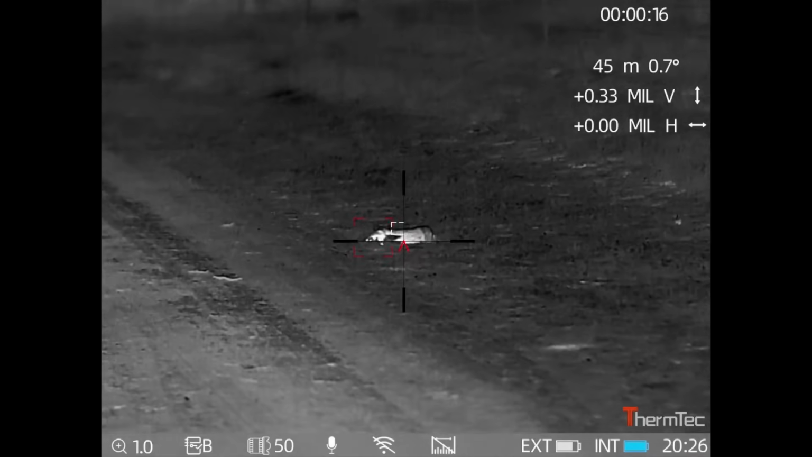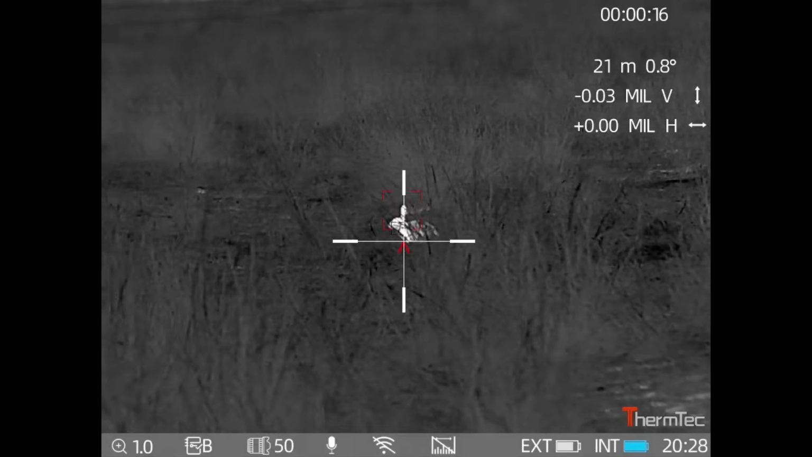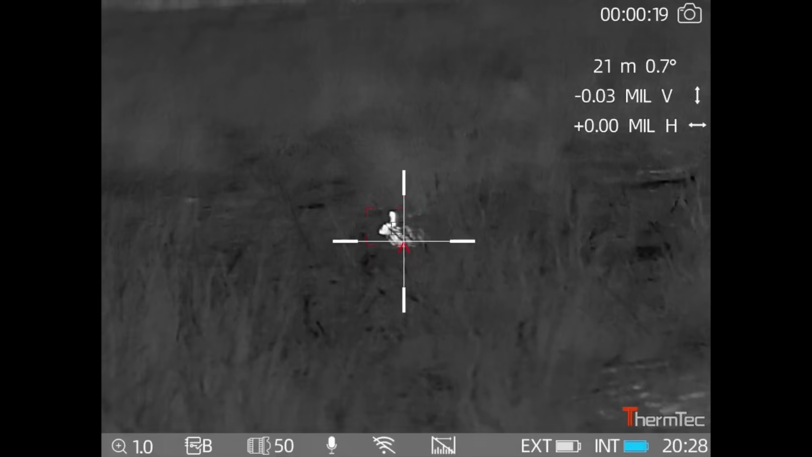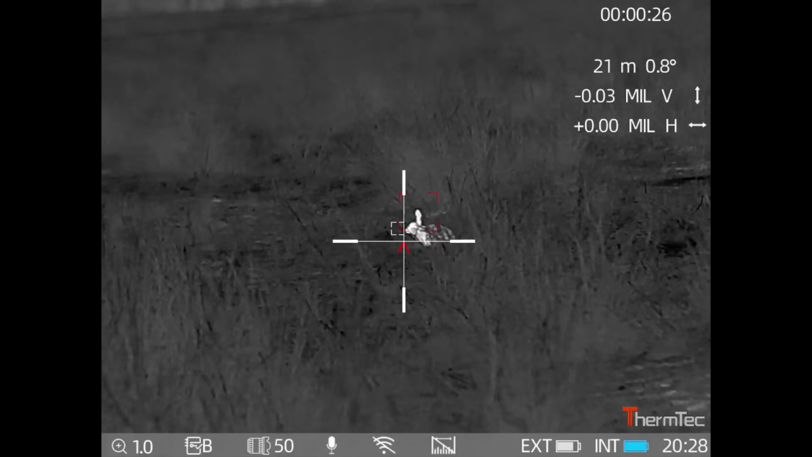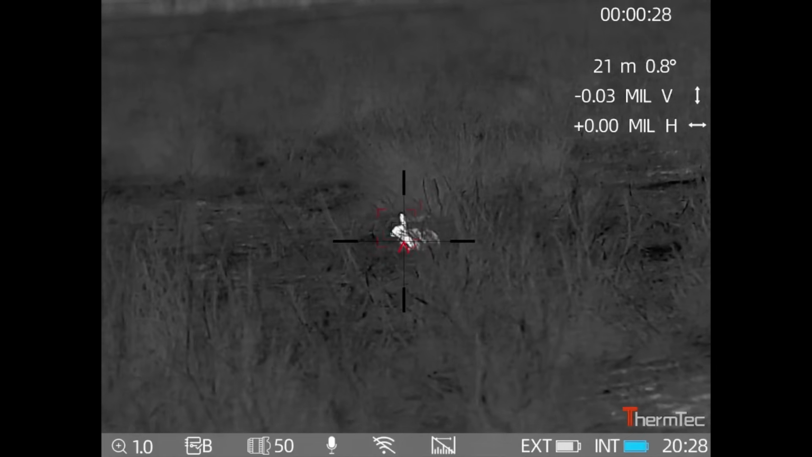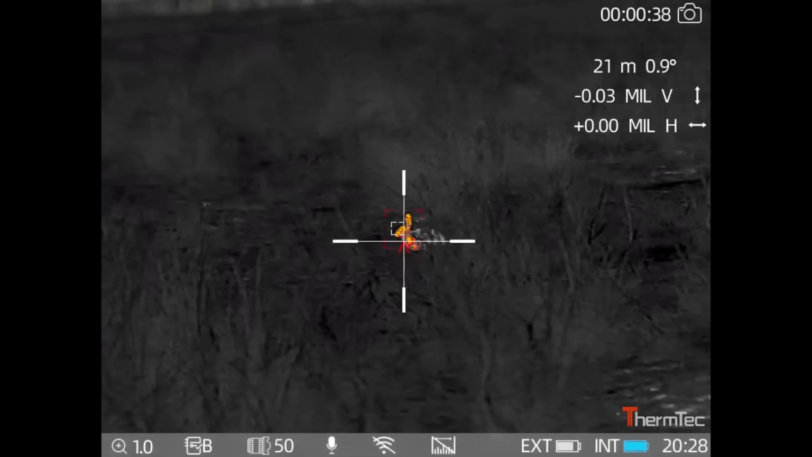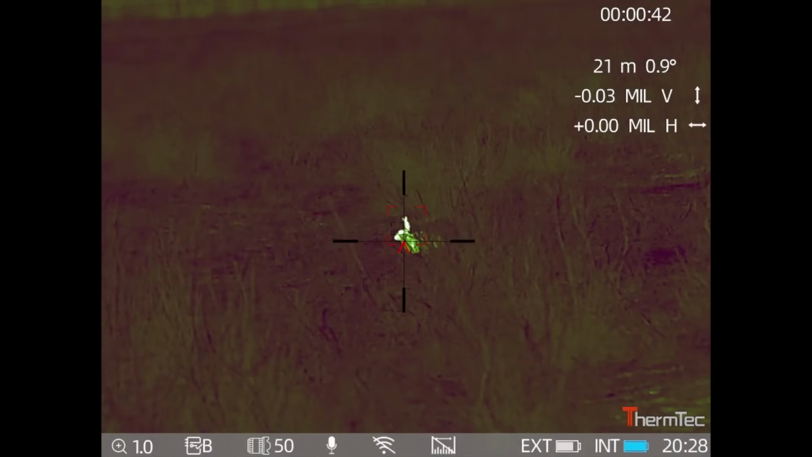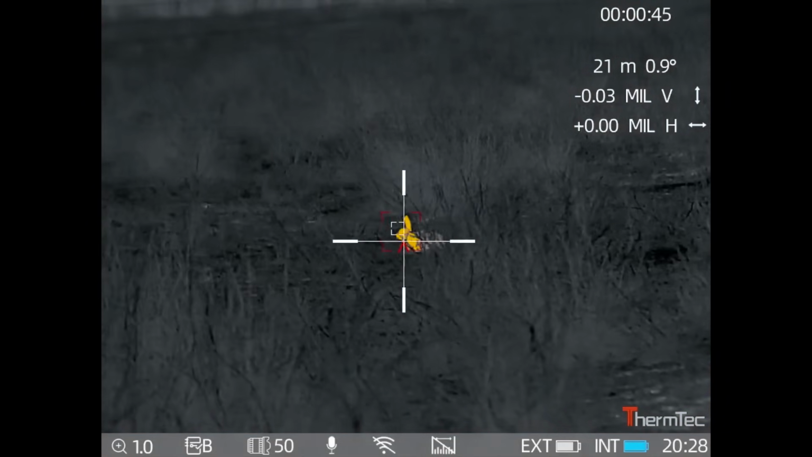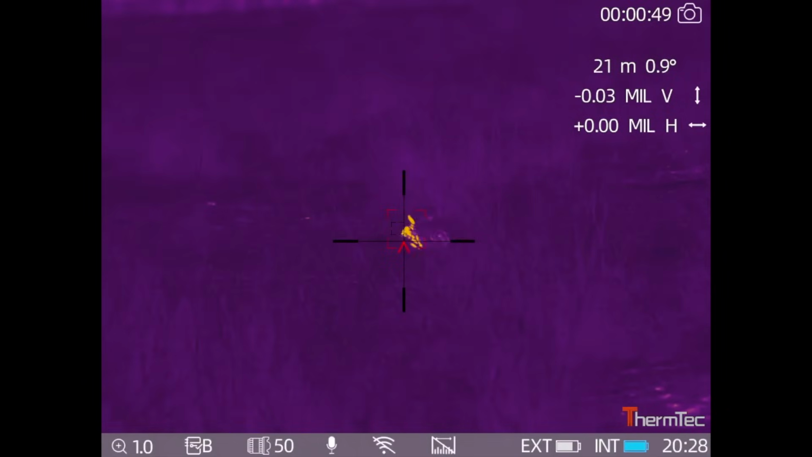Got one bunny down. There's another one here somewhere. Okay, here's a second little bunny. Well, I've got a bit of time, I'll just go through some of the colour palettes. Black hot, red hot, green hot, gold, rainbow mode, or whatever we call it.